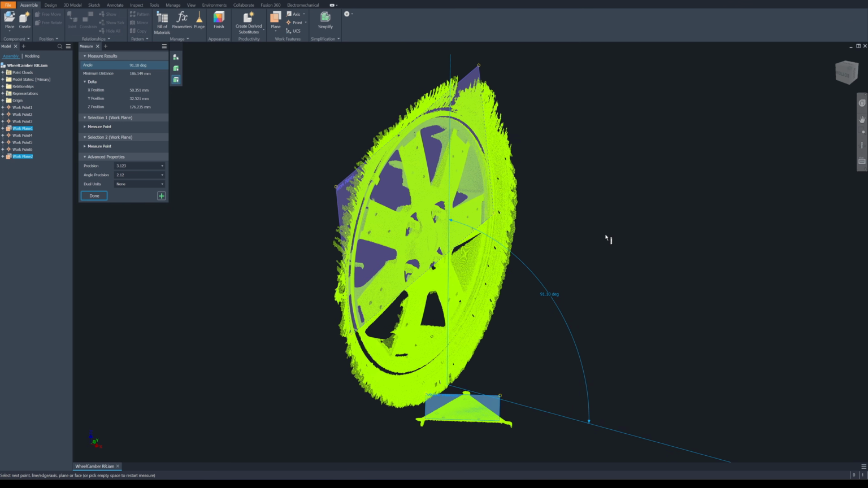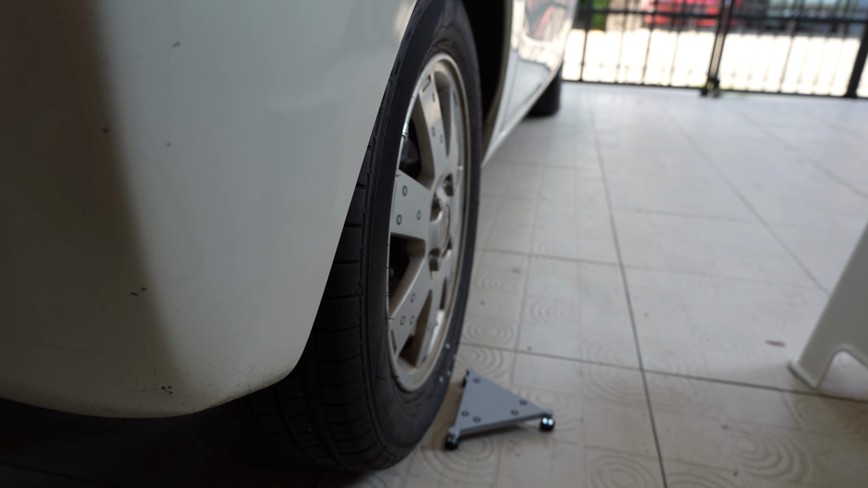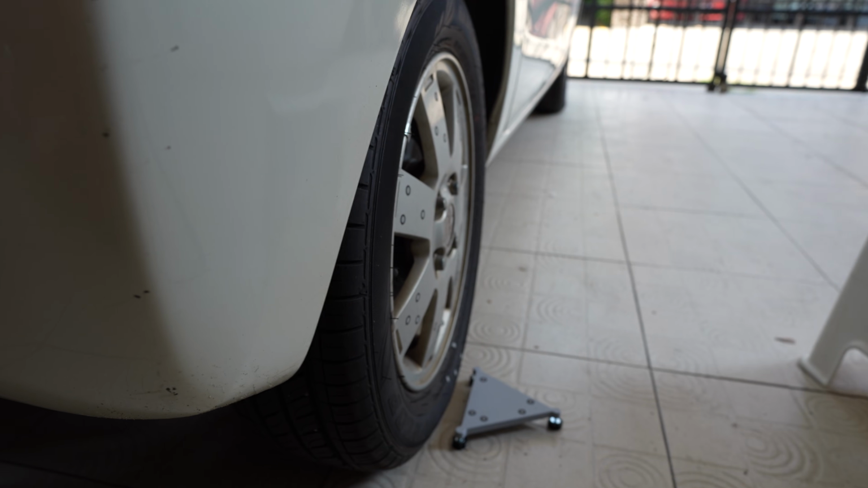Okay, if you are interested, I will show you how to measure the toe-in and toe-out angle of the wheels, maybe in the next video. If your tire has worn out abnormally, you can use this method for checking if the wheel was set properly.